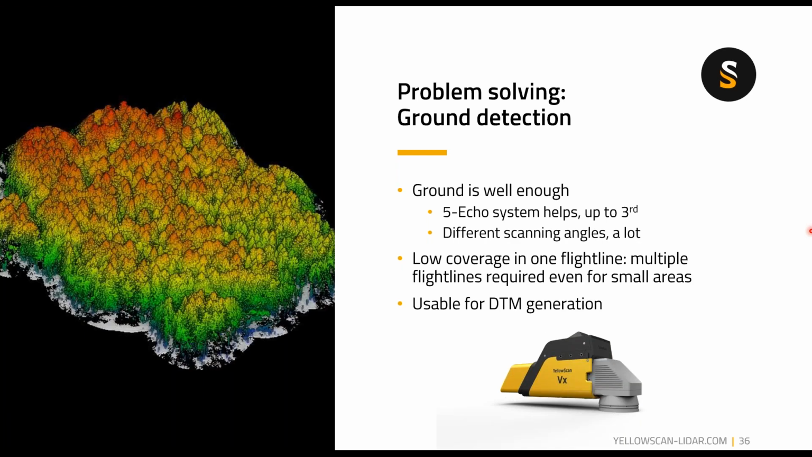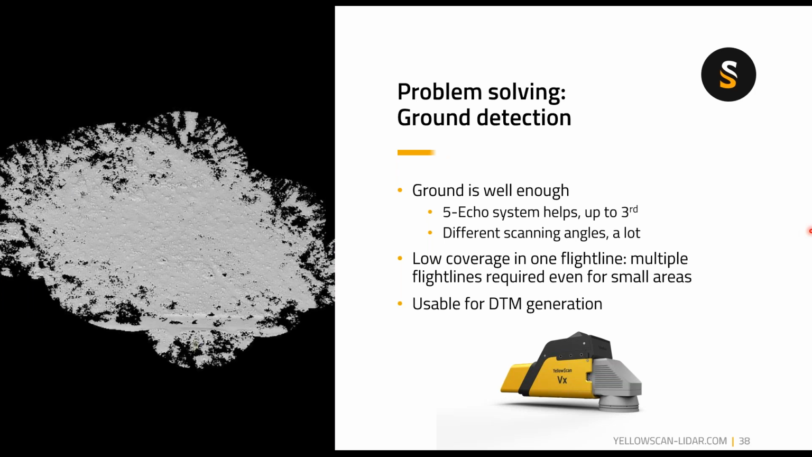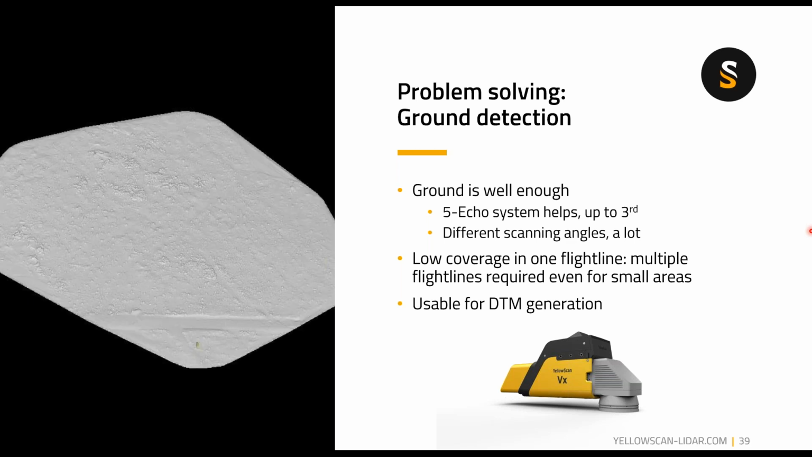We move on now to the VXDL. The ground is well enough described. The fact that it still has that 5 echo system helps up to the 3rd echo still. The fact that it has different scanning angles helps a lot. But due to that limited swath, you have a low coverage in one flight line. So to survey an area that's not linear, you might require multiple flight lines, even for small areas. The data is very much usable for DTM generation. And that concludes our individual system study.